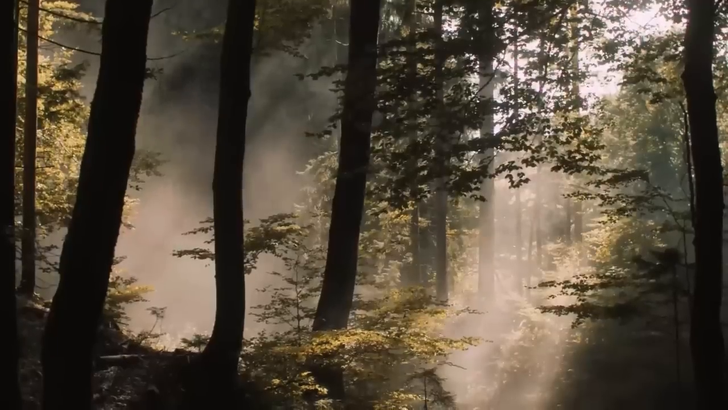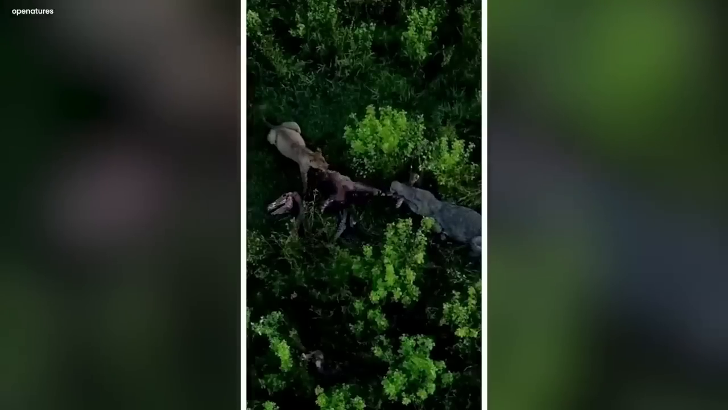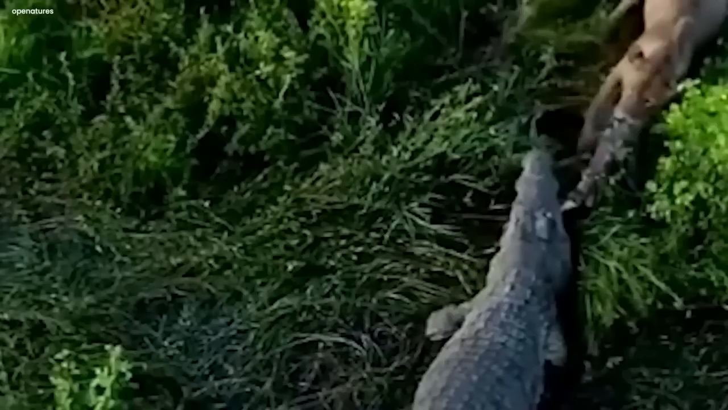In a dark, hidden part of the forest, something secret and strange happened. A video camera recorded a spooky dance between two powerful animals, a lion and a crocodile. They were fighting over a piece of food. The shadows of these animals looked spooky against the green background.